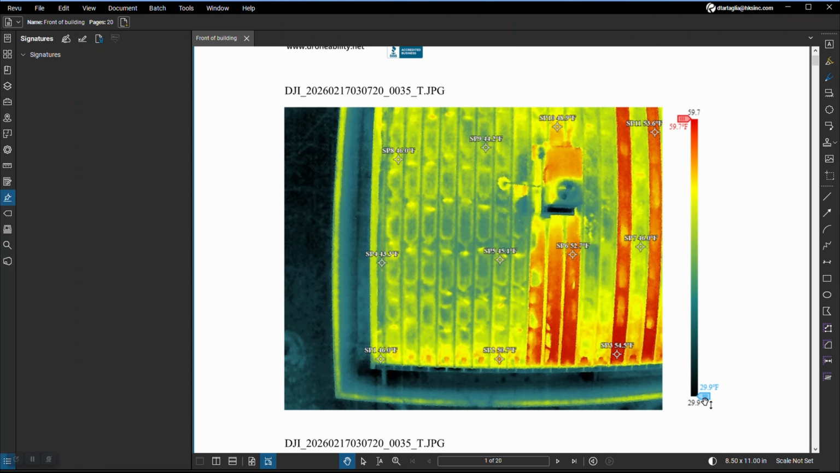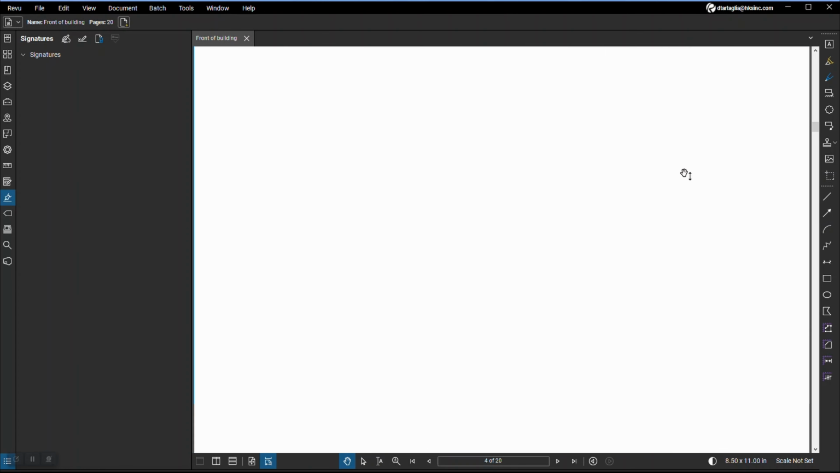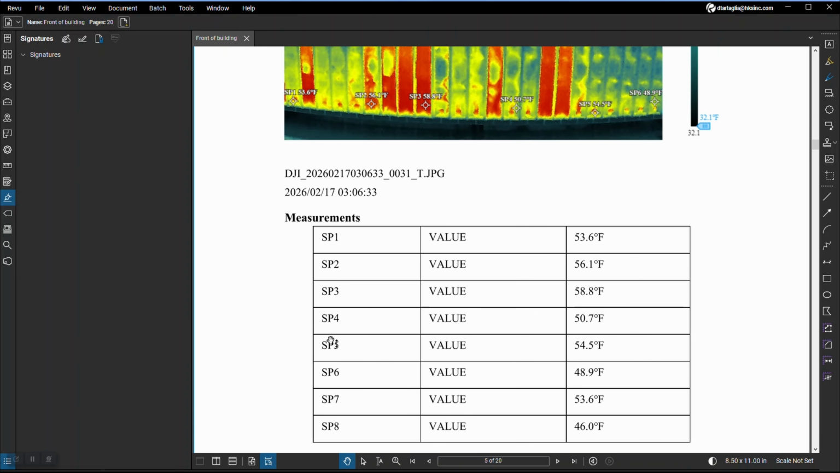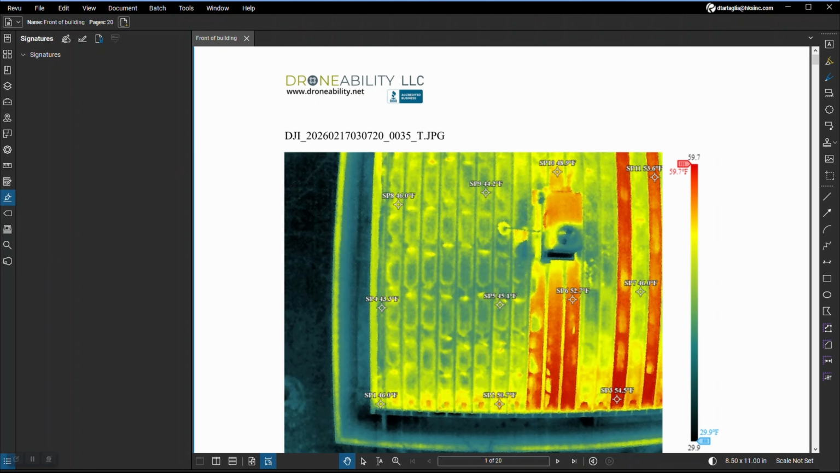You can also adjust the scale in the tool itself if you want to see the colors in a different way or use a different range for Fahrenheit. But this is what the tool basically looks like, and there's more data that it gives you, but I removed it. All I cared about was the temperature readings in this case. That's all I really wanted to show you with this tool really quick.